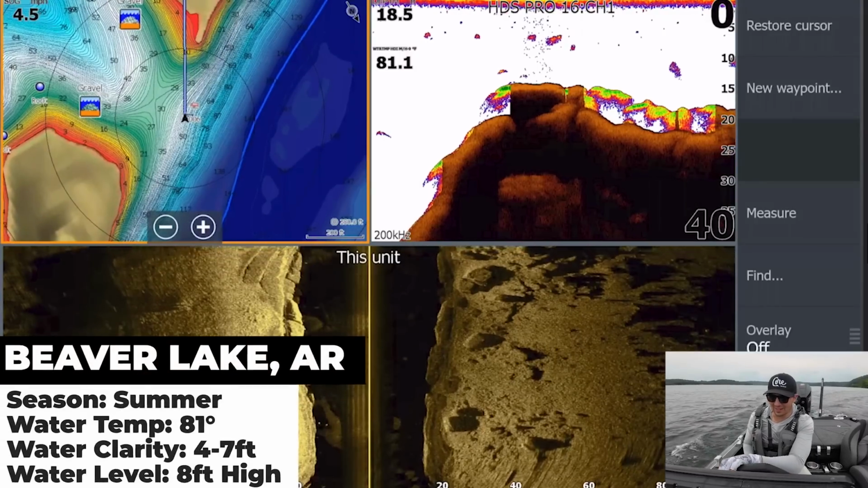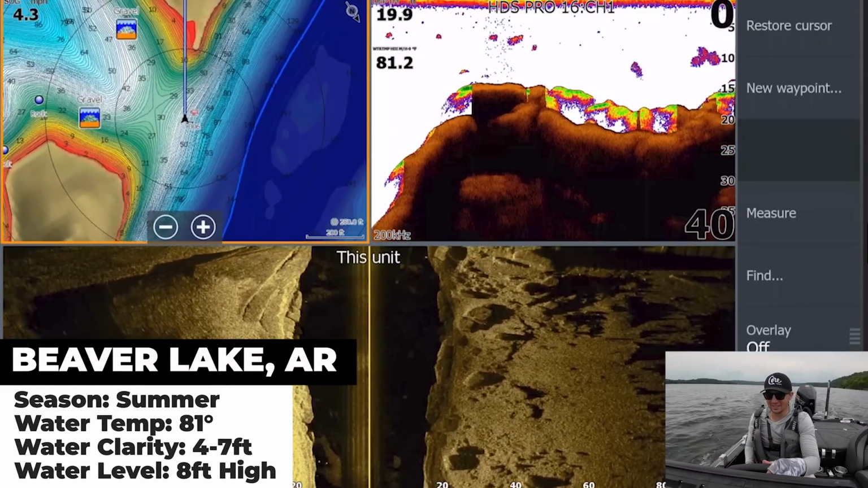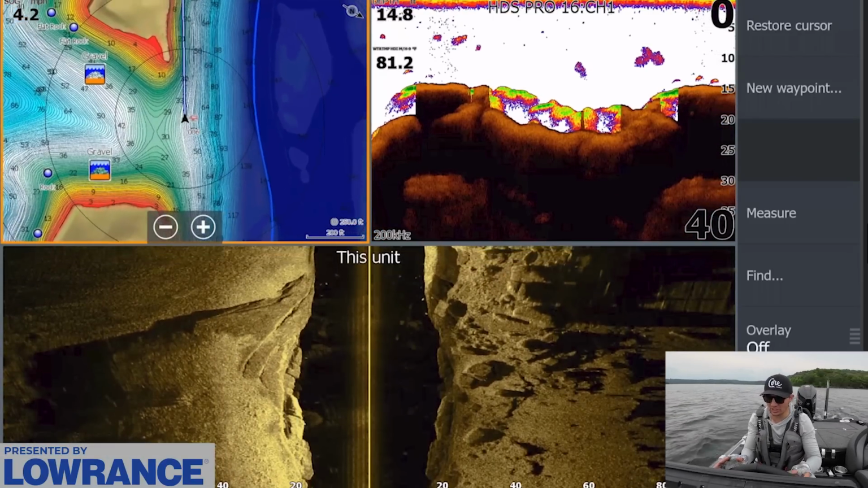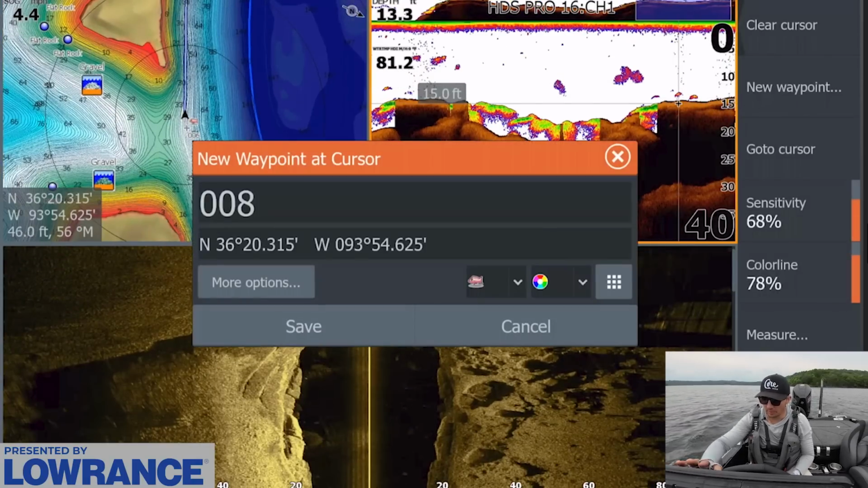Okay, I may have just found the spot right here, guys. We have a saddle that is cutting between two islands. They're pulling a ton of current right now here on Beaver Lake, and I'm starting to see quite a few fish scattered out on the bottom here. You can see them right here, 15 feet on that 2D sonar, a bunch of them. I marked them a second ago.